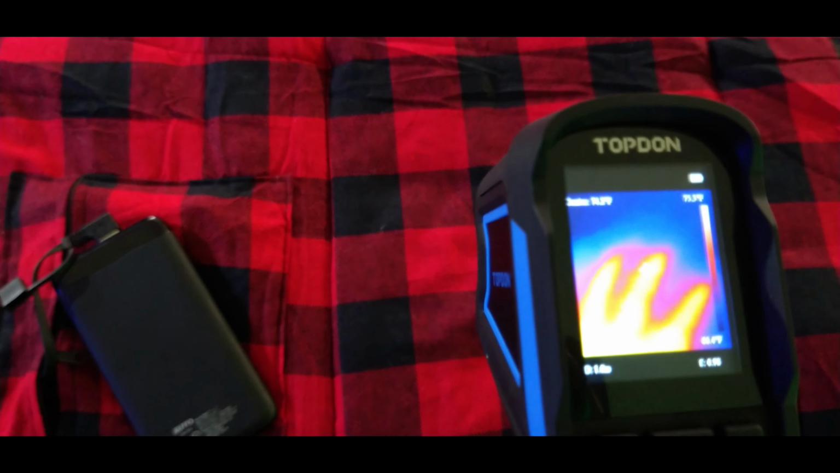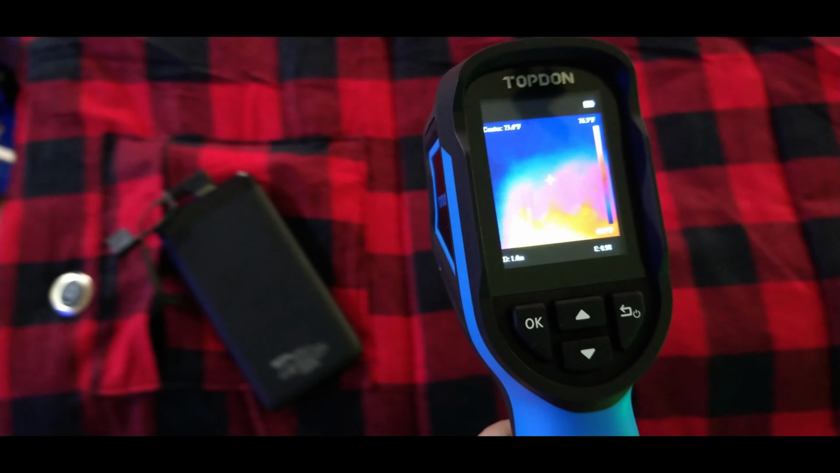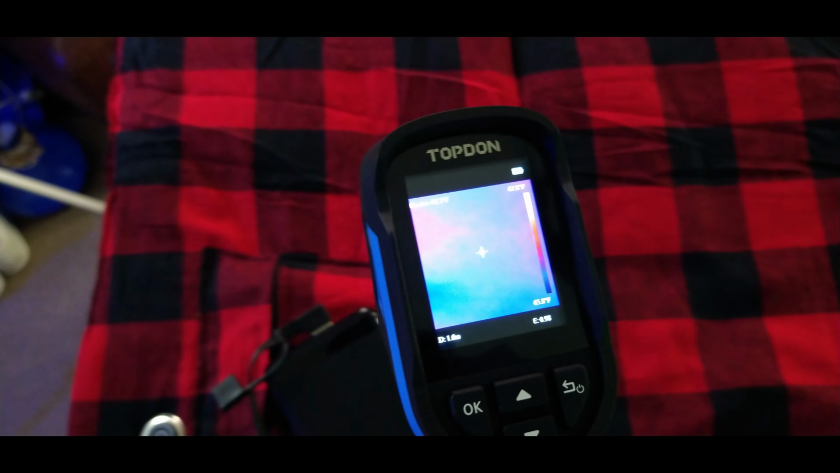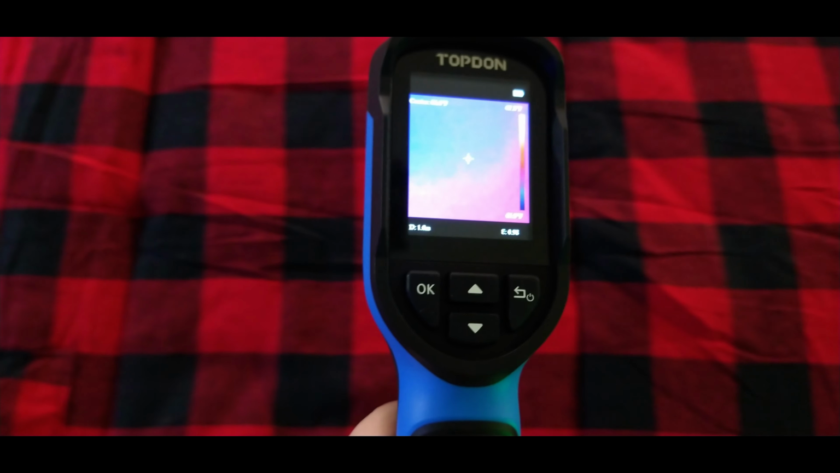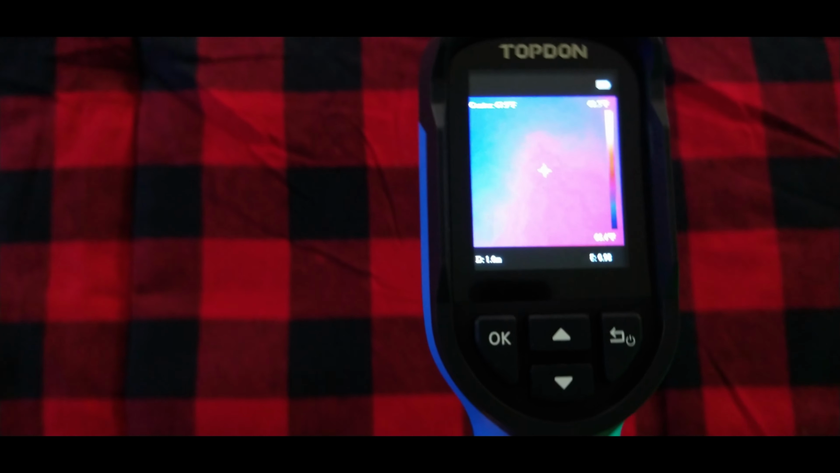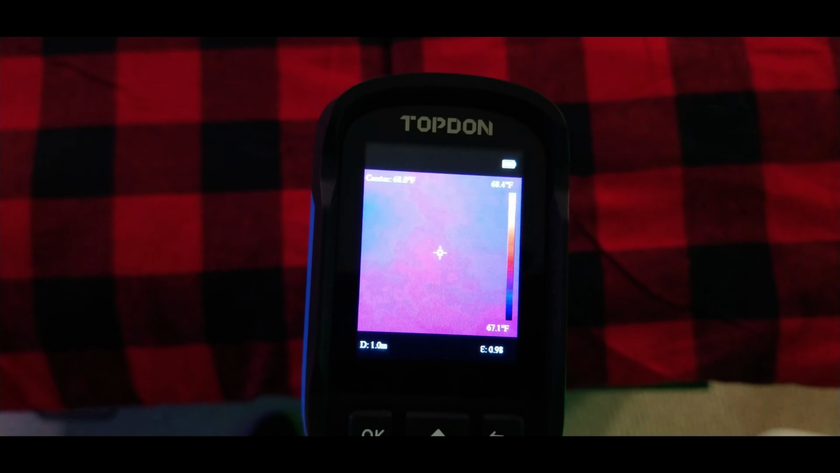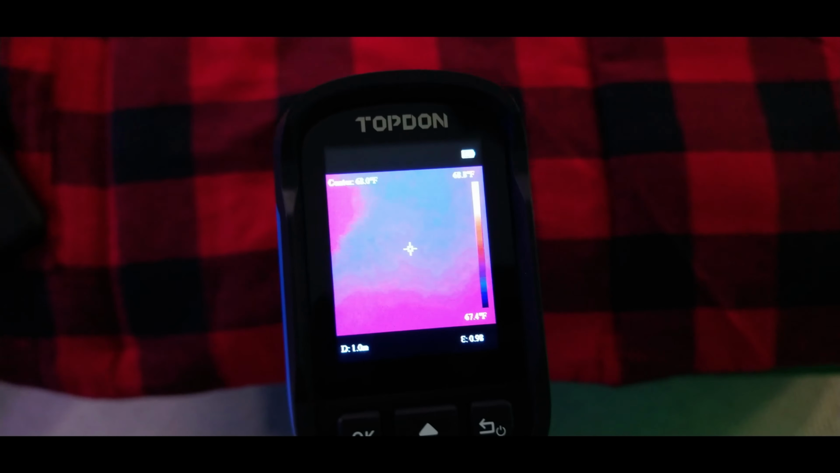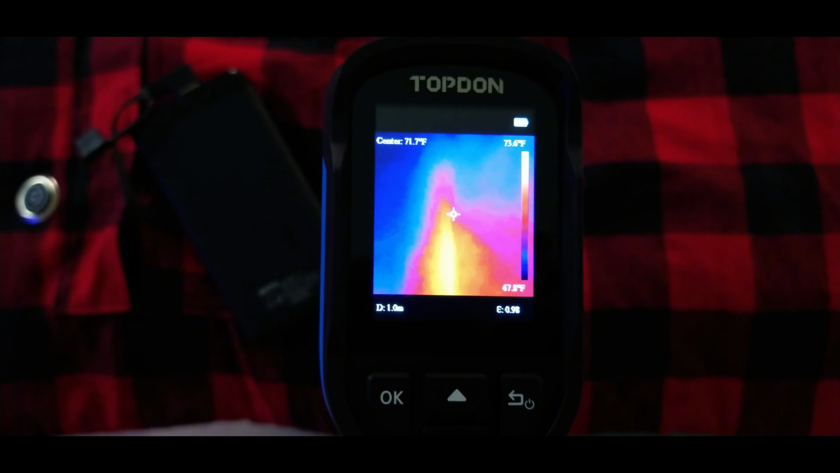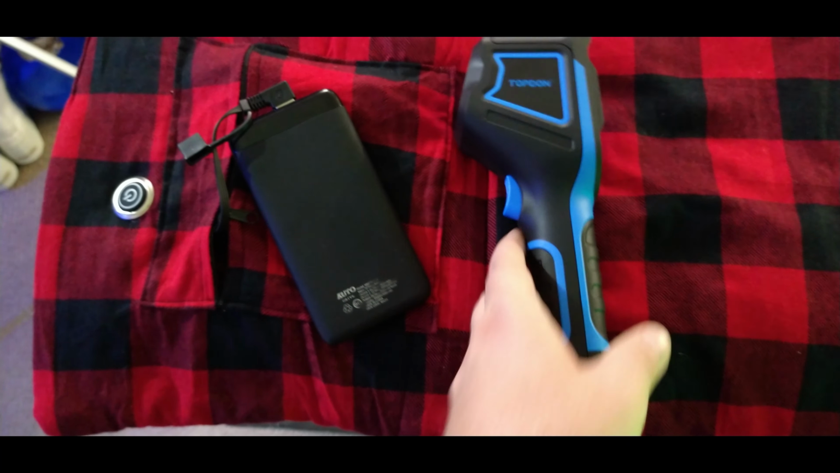So to begin with, without it on, here's how it looks. You can see where my hand was sitting on there just now, and other areas here. It's fairly neutral looking, you know, in the 60s. Maybe you heard that click. That was actually the calibration again happening. Let's come back over here again. You can see my handprint. And now I'm going to turn the unit on. So let's set that down for a second.